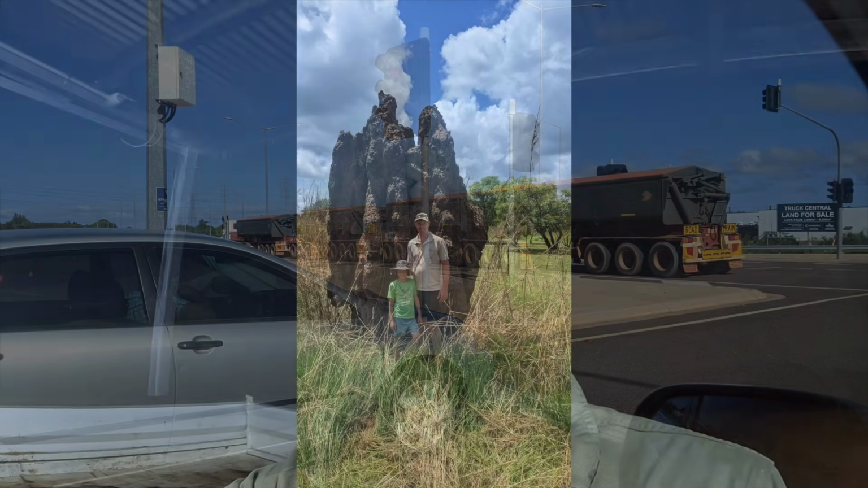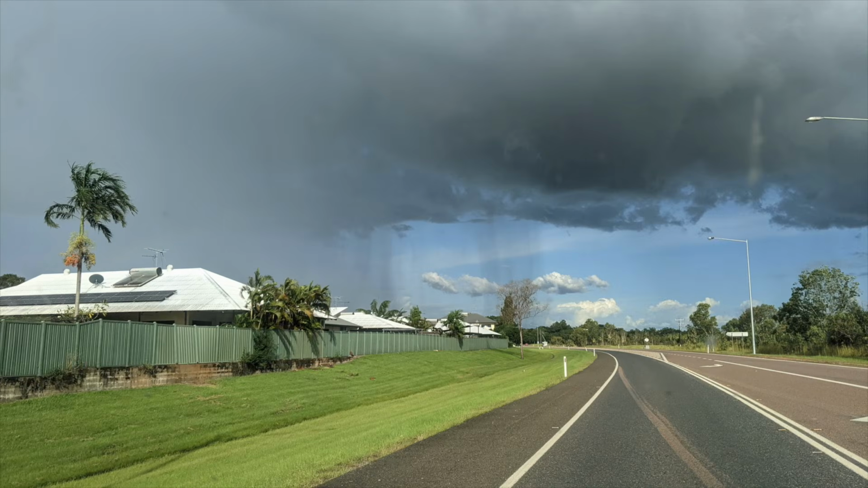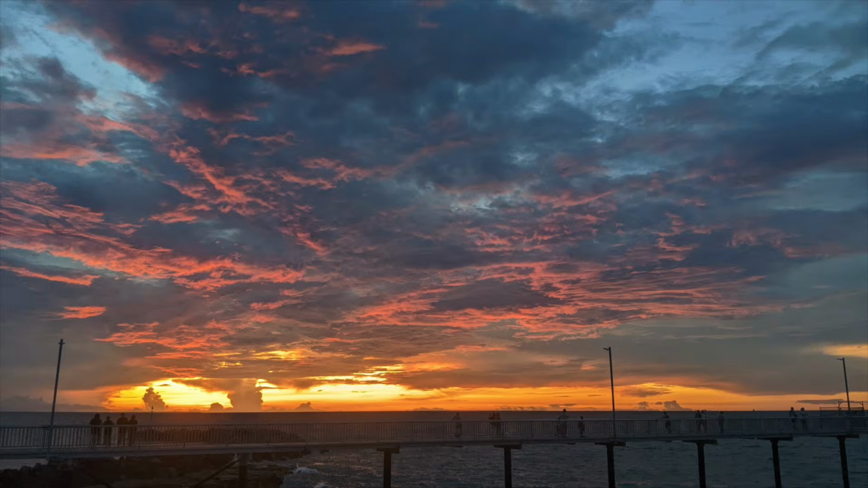Well, hey guys, I just got back from a bit over a week's holiday up in Darwin, visiting some family up there, and it was good to be up there with the family and see some crocodiles and experience the good old Darwin humidity in the wet season. But it's good to be home. We've had a fair bit of rain here too while I was away, so apparently it's greened up a lot, so I'll see what it looks like in the morning when the sun comes up.